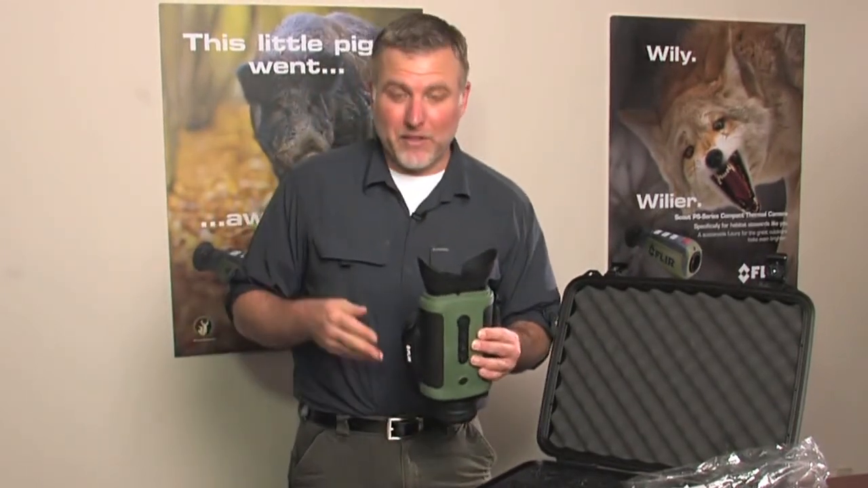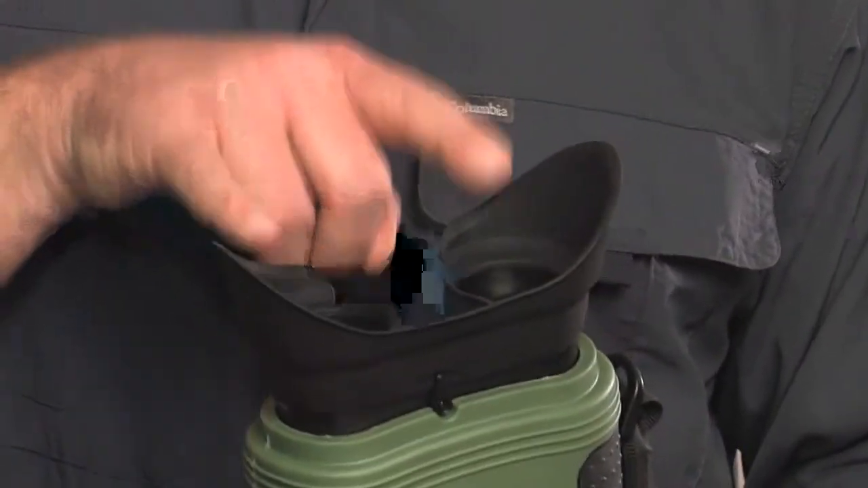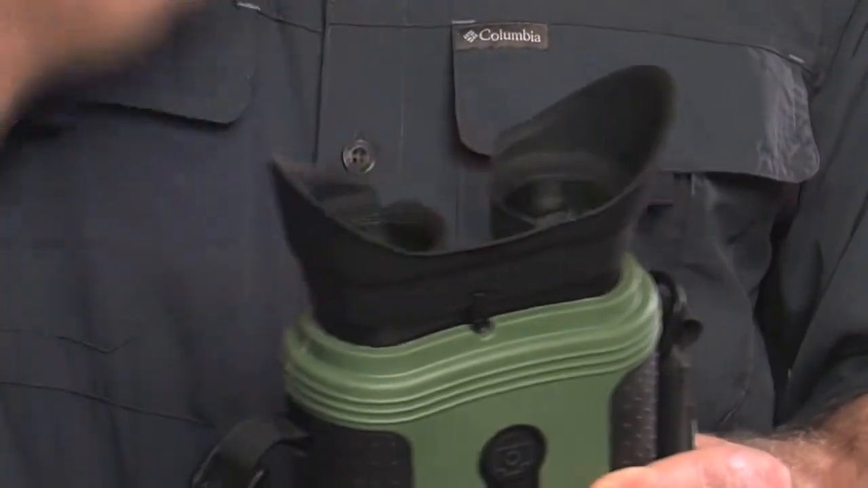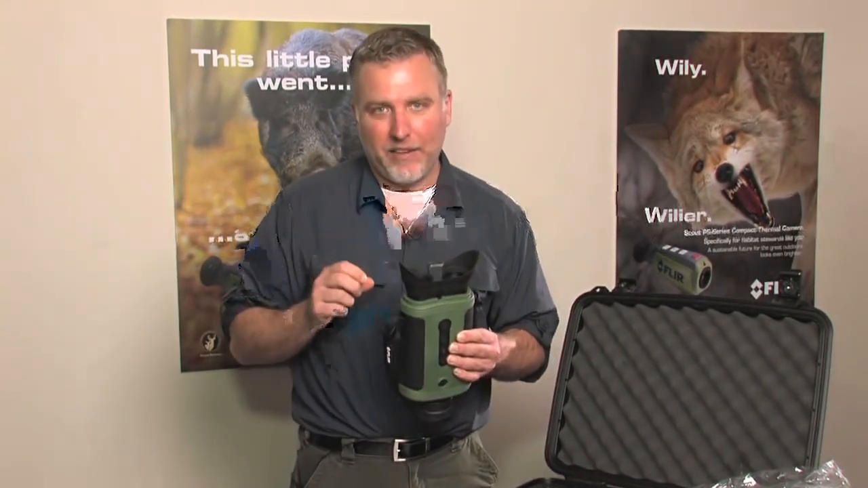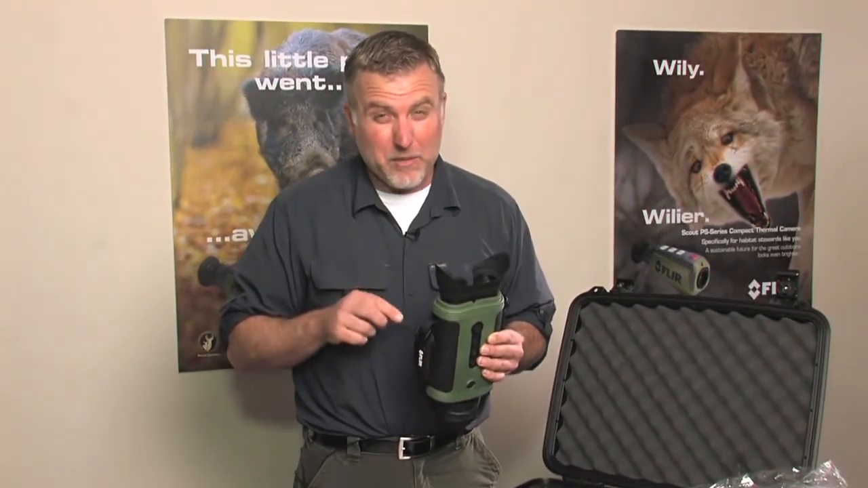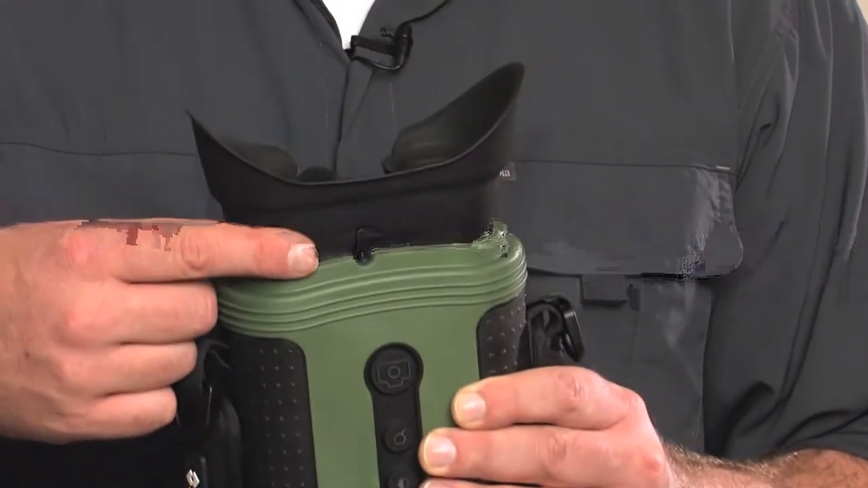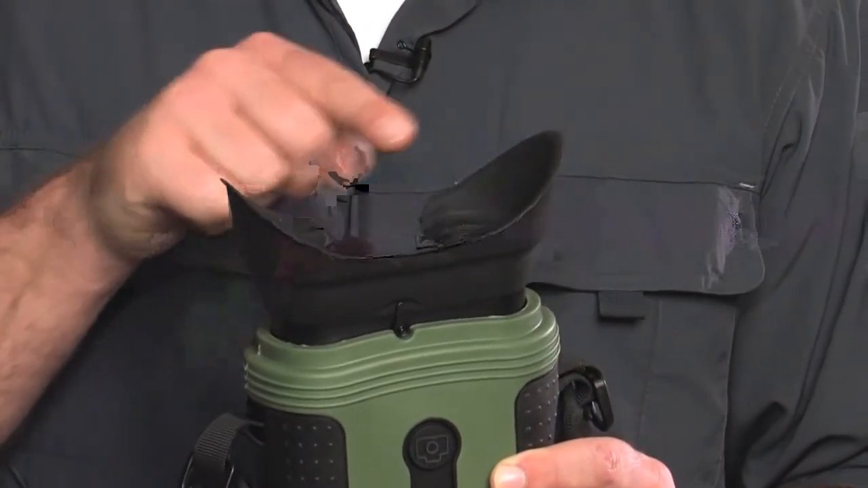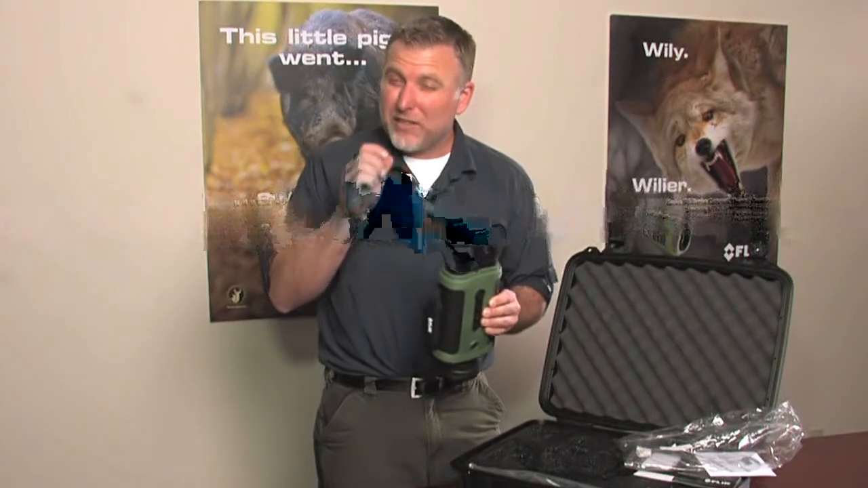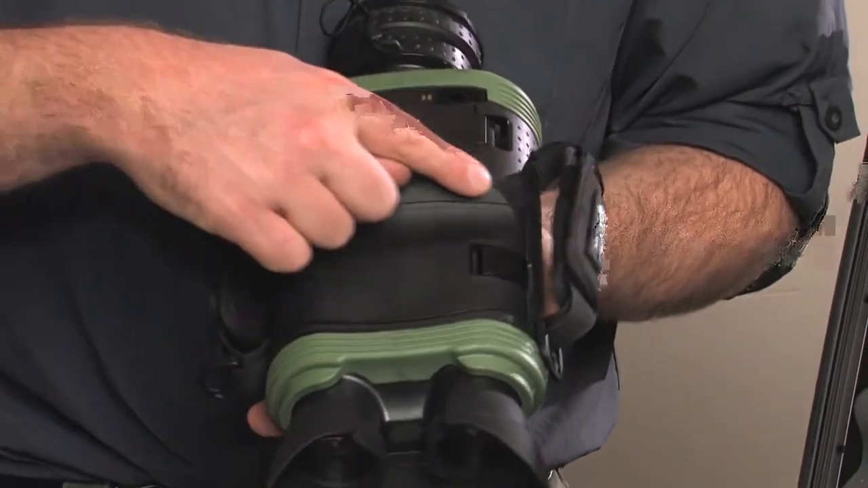One of the great features about the Scout is this rubber eye cover. You're basically looking into a video monitor with both of your eyes here. Now that monitor lets light escape. However, this black rubber eyepiece stops that light from leaking out because any light that comes out gives your position away. The next feature I want to point out is right here, the interocular adjustment. It adjusts how far apart the 2 displays are, so you can adjust it to just the perfect width for your face.